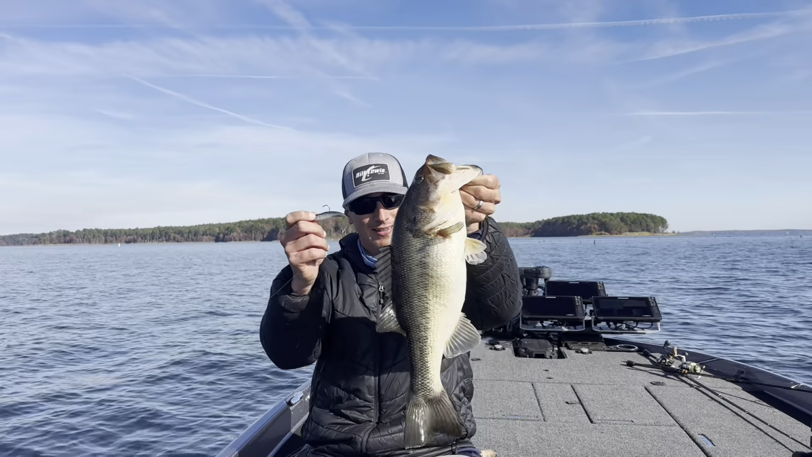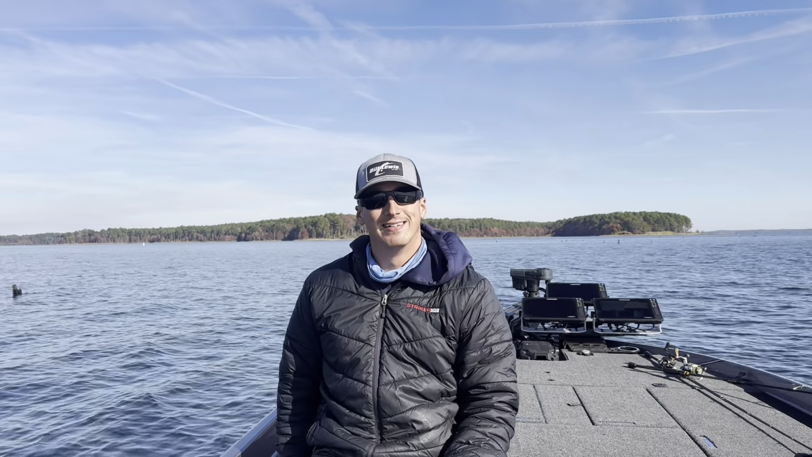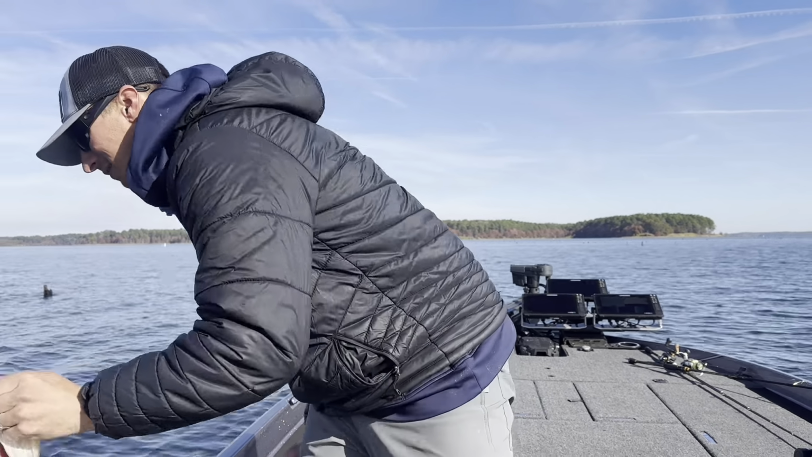Toledo Bend. There we go. All right, I just did more fishing than I have between Santee. Well, I didn't fish at all at Santee Cooper. Yesterday I made those couple casts at the end of the day when I threw that one good bait ball, but I had to try it.